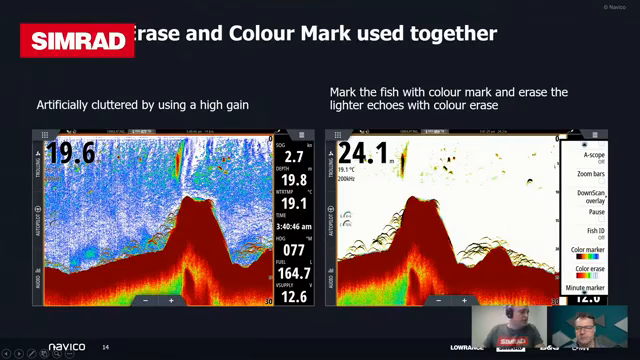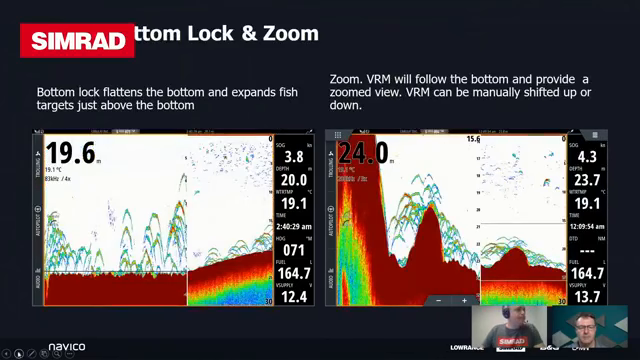Cool, and there's just some other screenshots of those. The last thing that I had in here was our split. So being able to do what we call bottom lock or zoom functions. So bottom lock effectively will hold you hard on the bottom and just show you targets in this case in basically 5 or 6 meters from the bottom up. So you see 0 is the 0 marker for the bottom, and this is 5 meters above the bottom here.